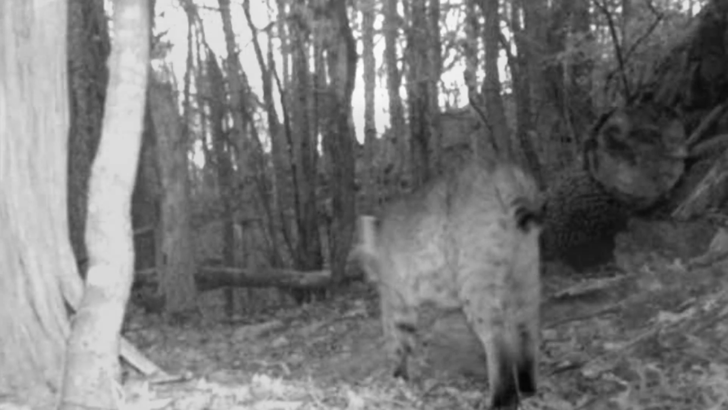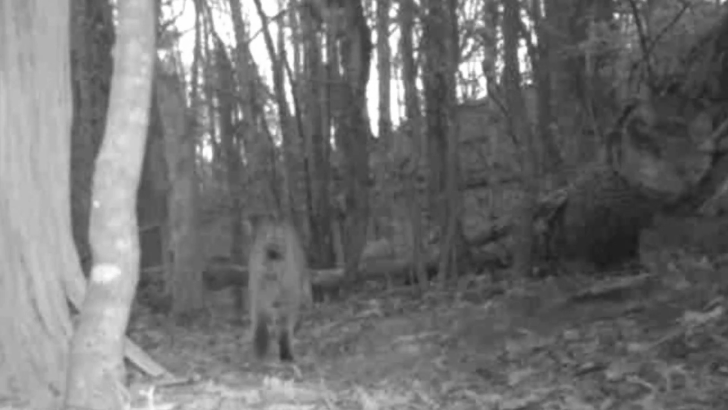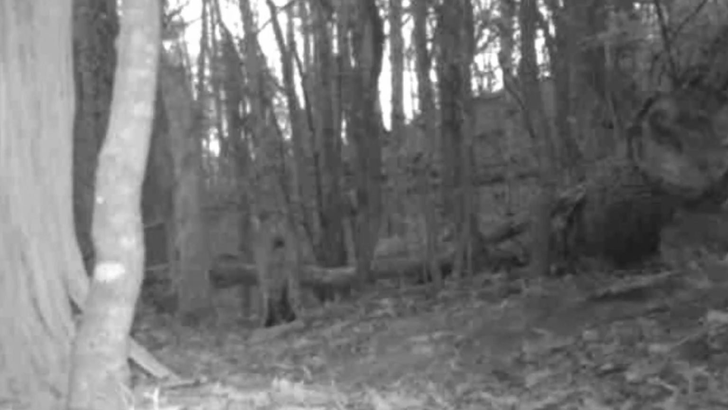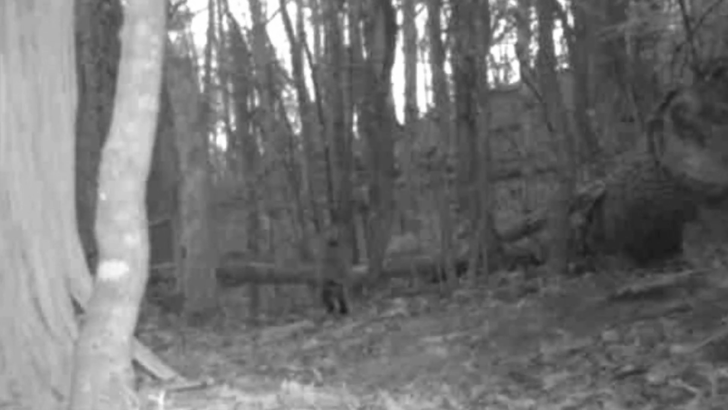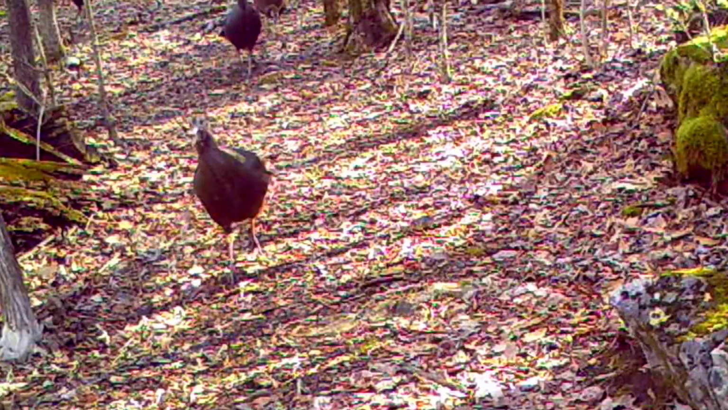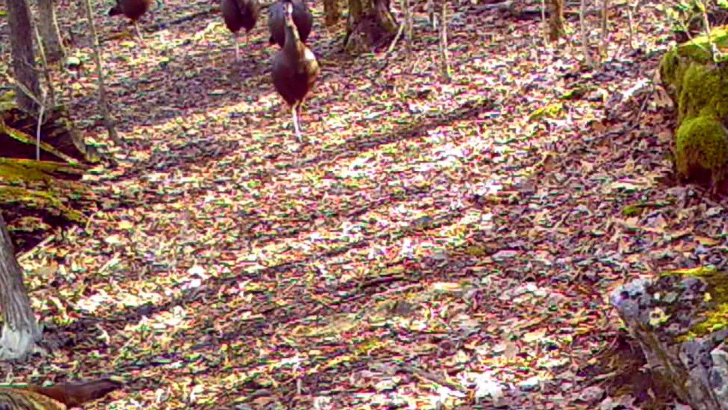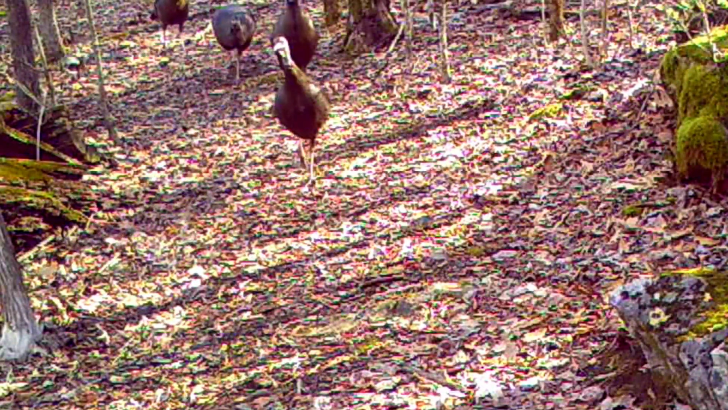Come daylight, there's a rare glimpse of a bobcat hunting at daylight on top of the ridge, moving on through. Sometimes you catch them, sometimes you don't. But anyway, the old turkeys is down out of the roost, working their way around the ridge. Just a scratching and a walking.